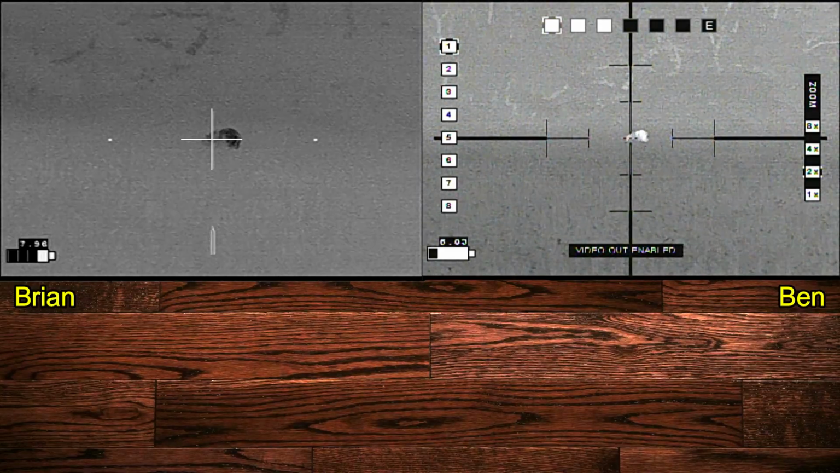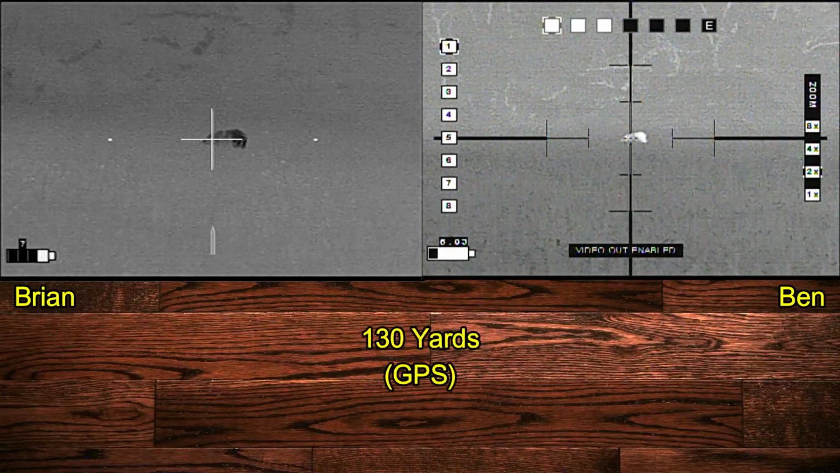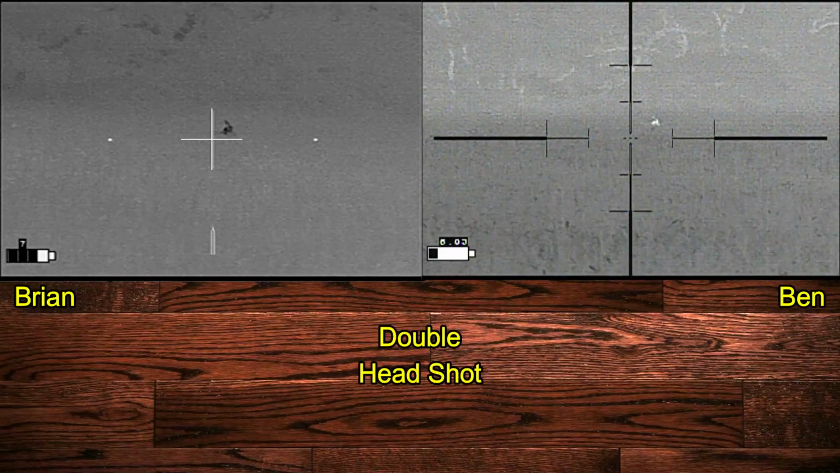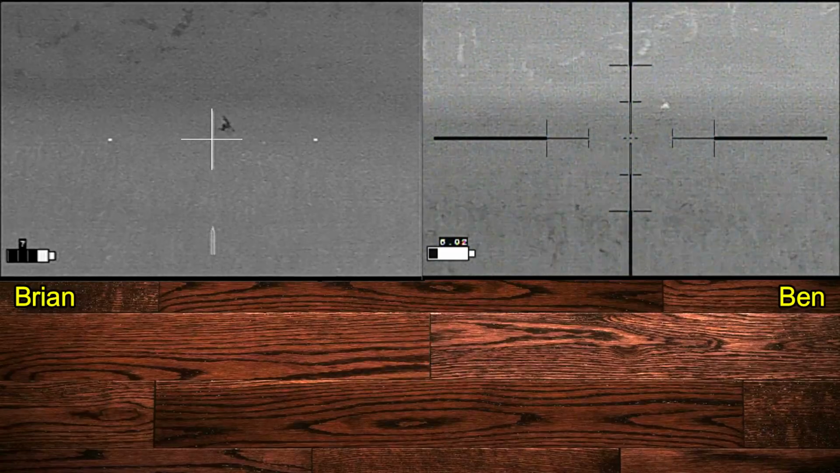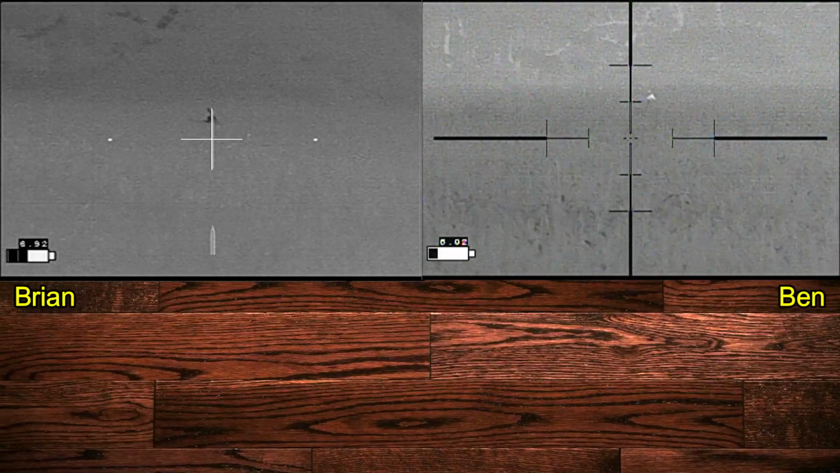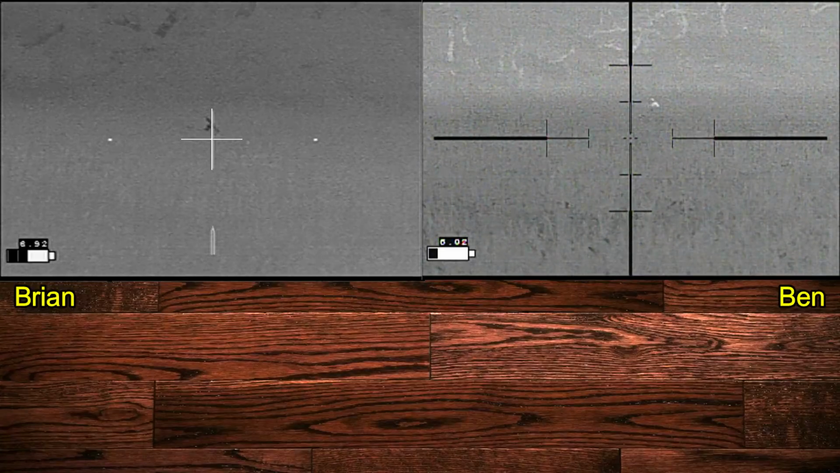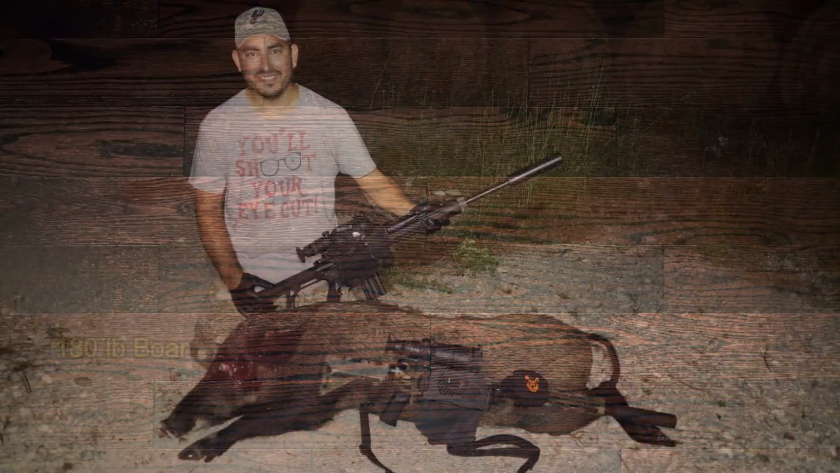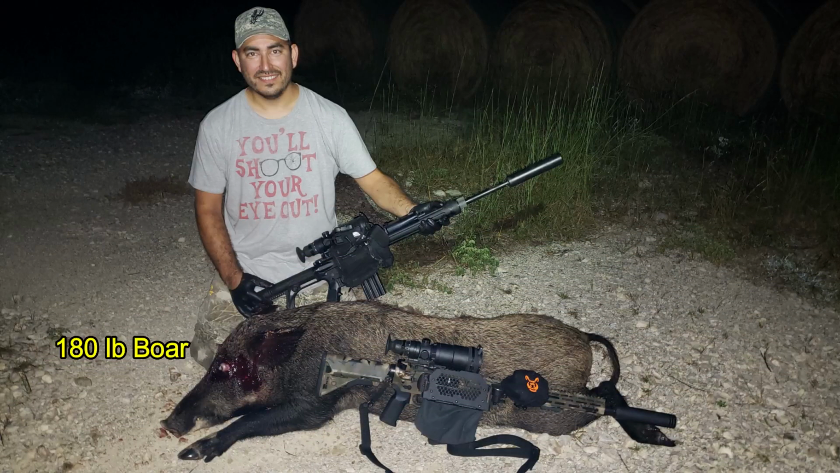Shooter ready? Ready. 3, 2, 1. By Jove, I think we've done it. Safety on. Safety on. Fist bump. Fist bump. Boom. This hog also came in at 180 pounds.